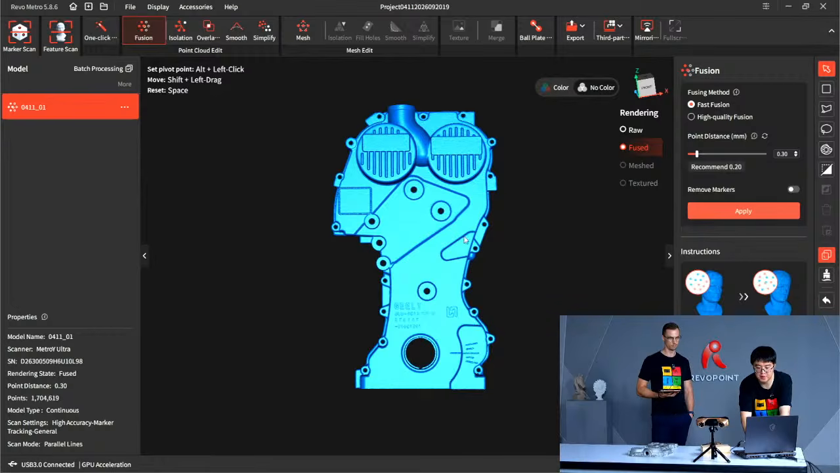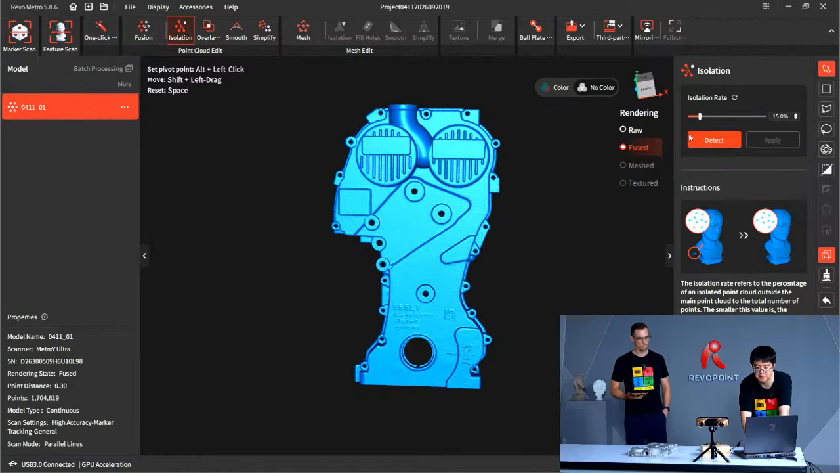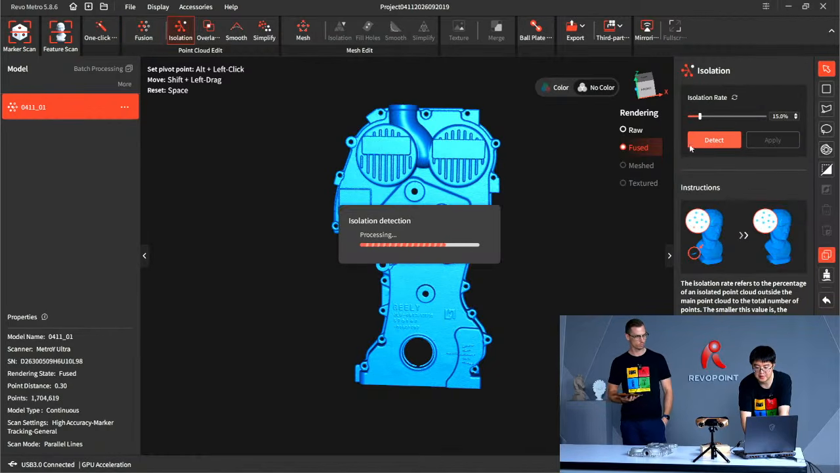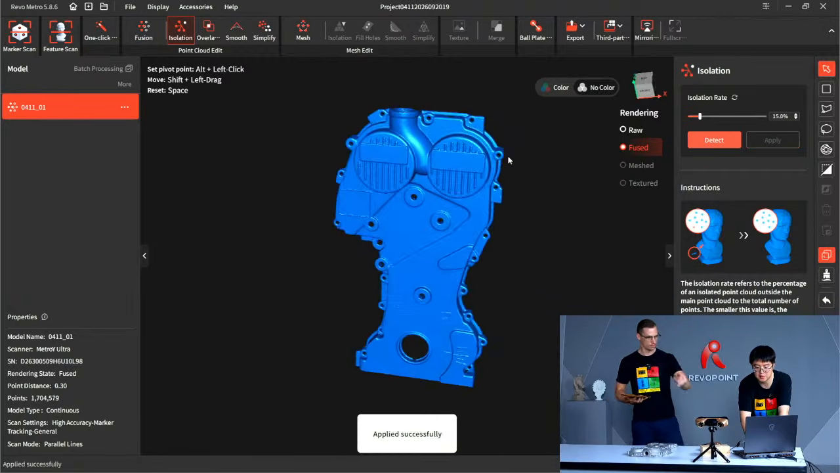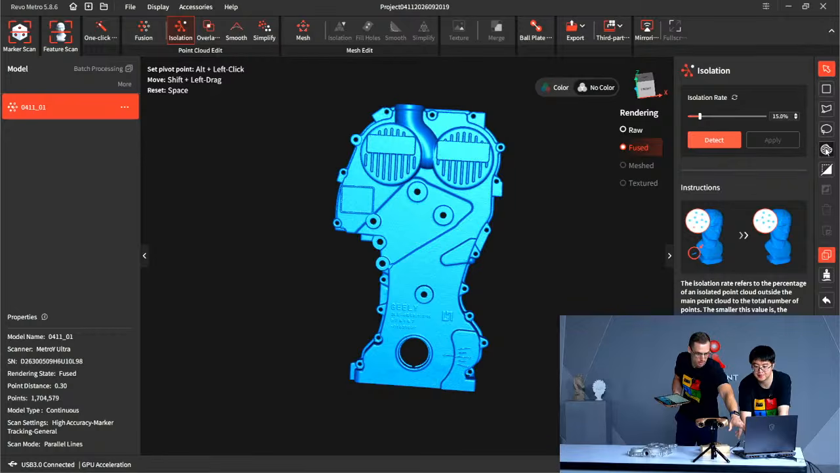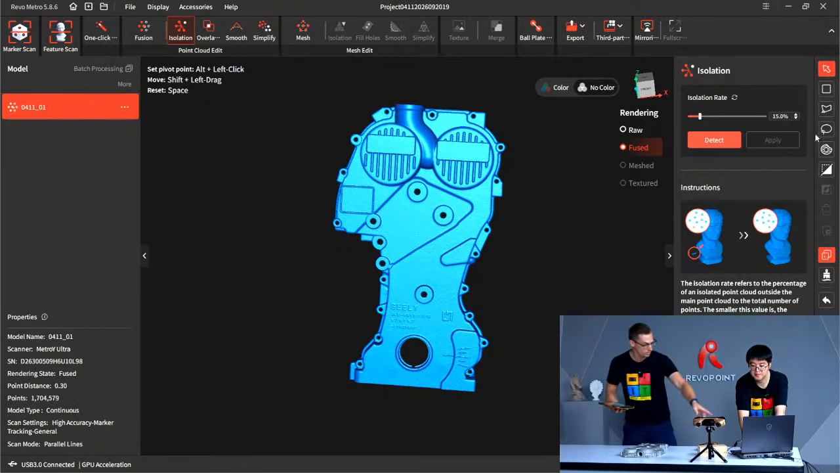And some other smaller noise you cannot distinguish with your bare eyes. You can choose this, use the isolation tool. Hit detect and apply. There is not so much, just a little bit. You mentioned that, because we rested it right on the table, it's collecting some of the table. But if we had elevated it, this is a great function.